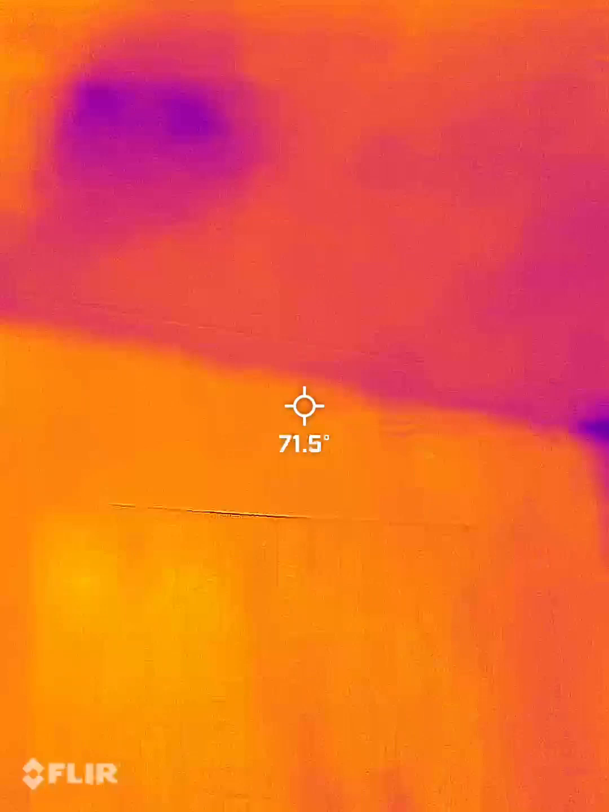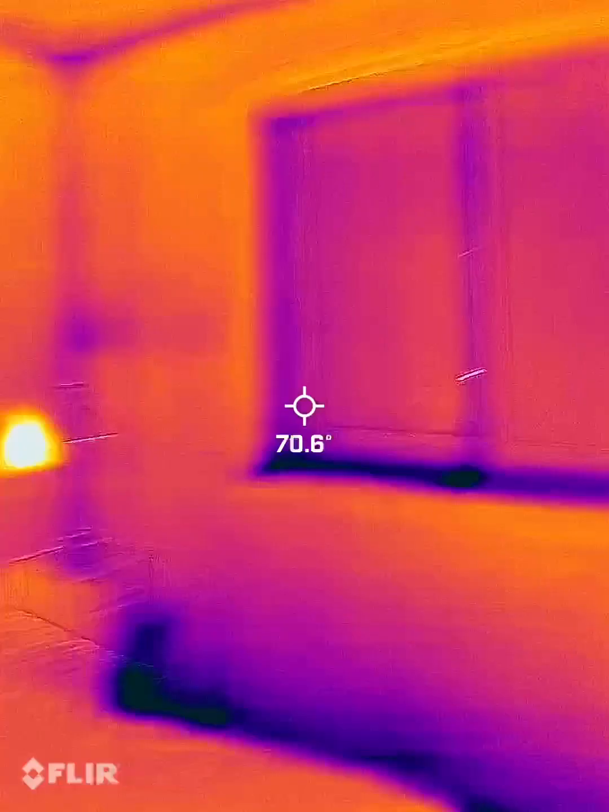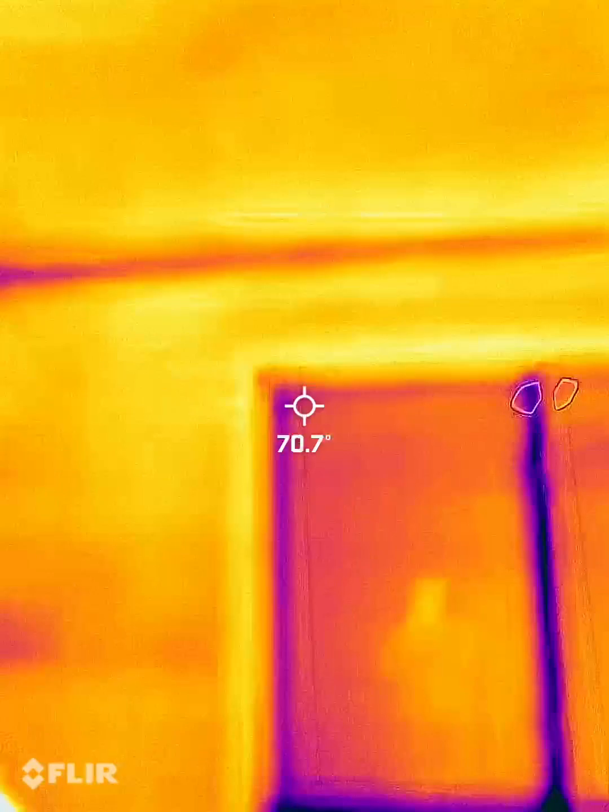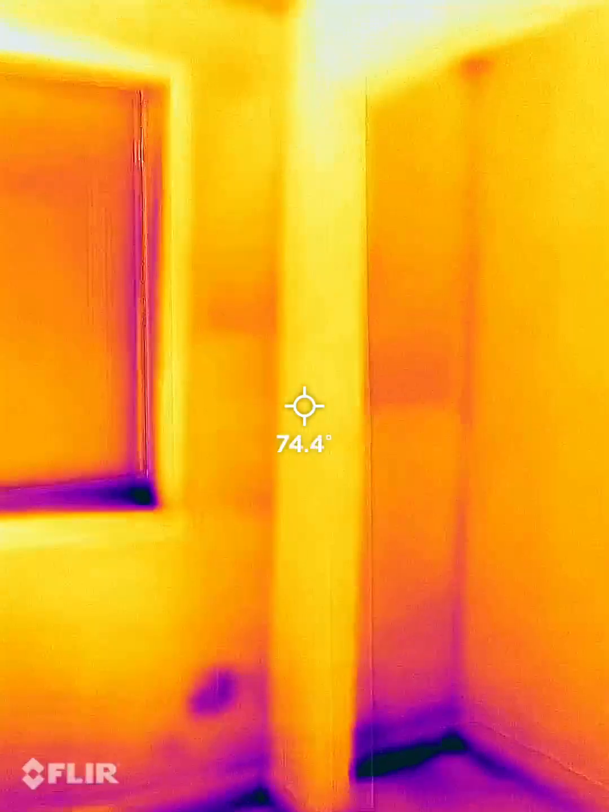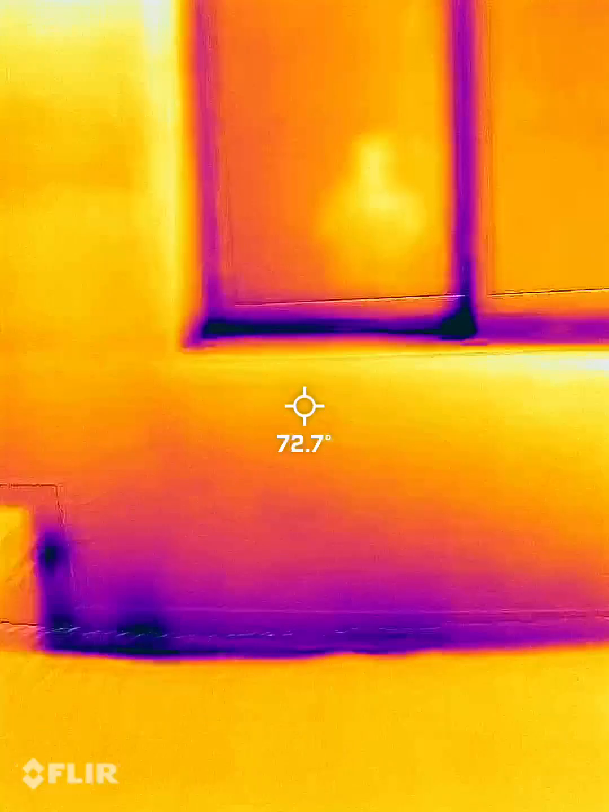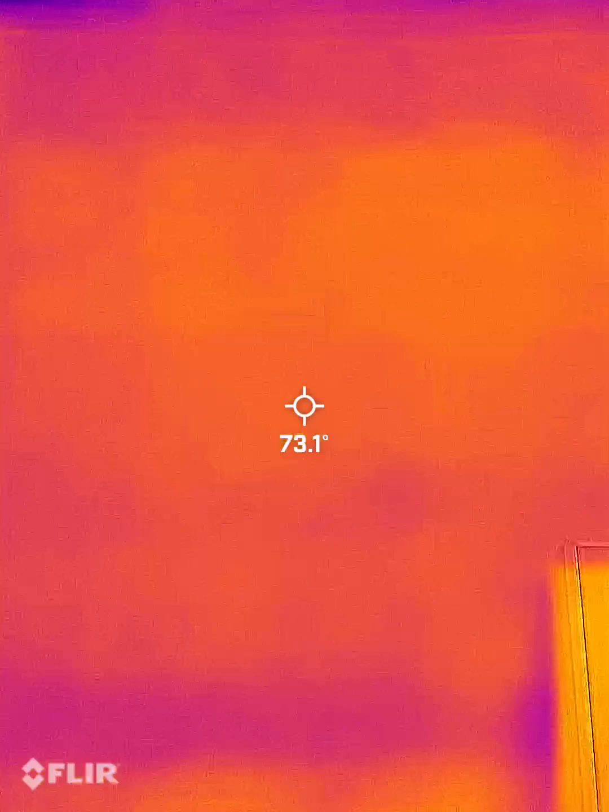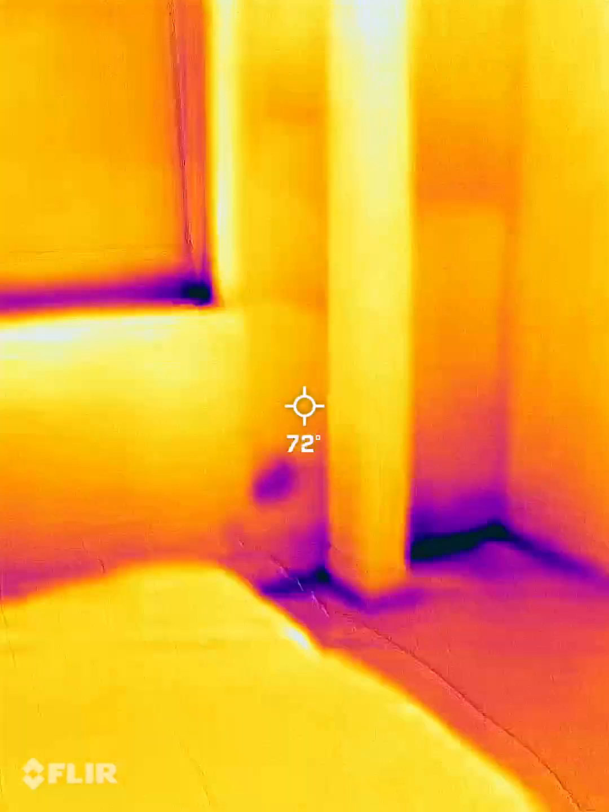Looks like this addition, I believe this may be an addition where they actually replaced the garage, and I'm kind of getting a confusing reading. I'm not really seeing any studs. So not sure if they did the framing in here, but when I go in the attic, I might be able to see something. And also maybe because it was a garage, they did it a little differently.